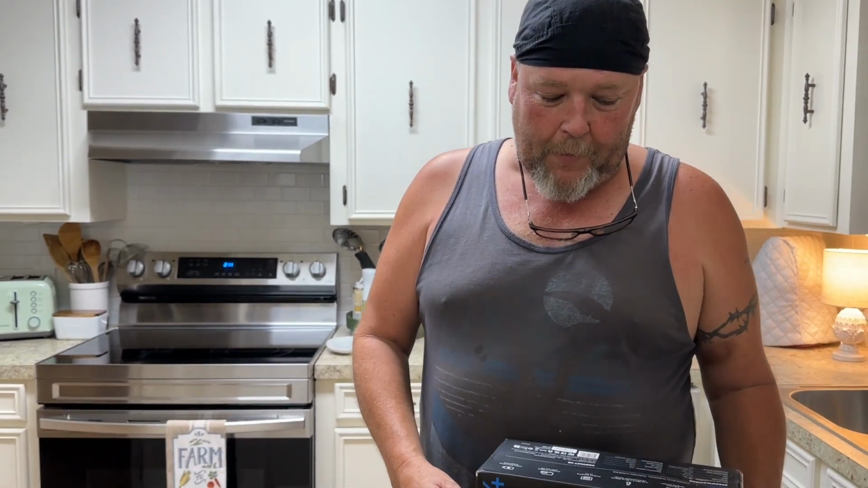Now, I've had this for a couple of weeks, been playing with it because I wanted to really test it, really see what its capabilities were before I brought it and discussed it with y'all and gave a review. It is a TopDon TC004 thermal image camera, okay?